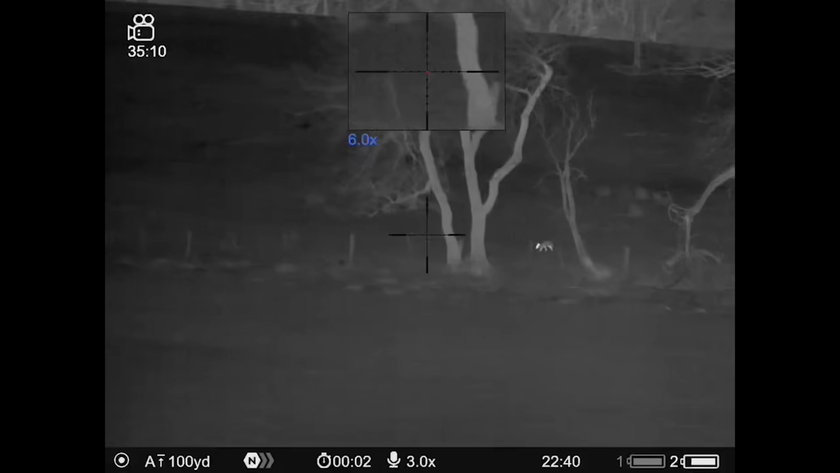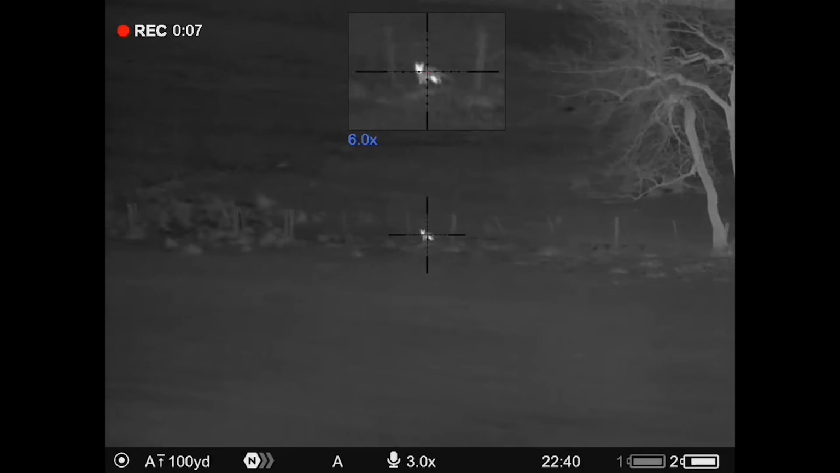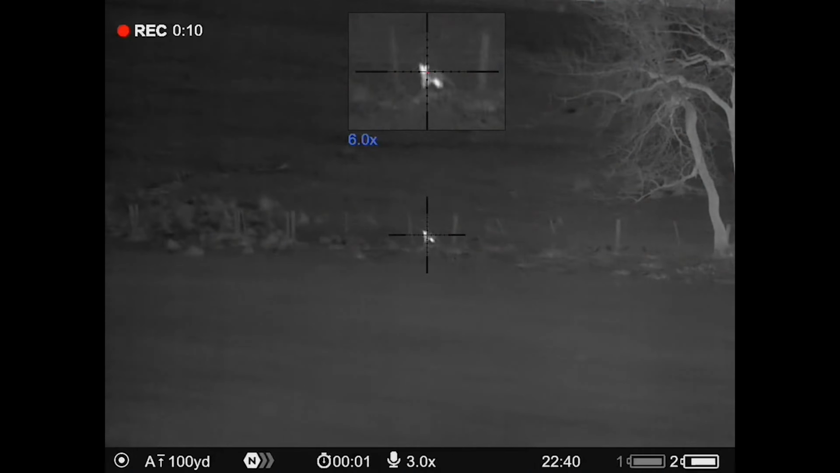The fox was up there about 250 yards, I think he was, 247 yards, something like that. Anyway, lazed him, he stopped side on, perfect shot. So there we go then, another good night out with the Merger and the Thermion XG50 LRF.